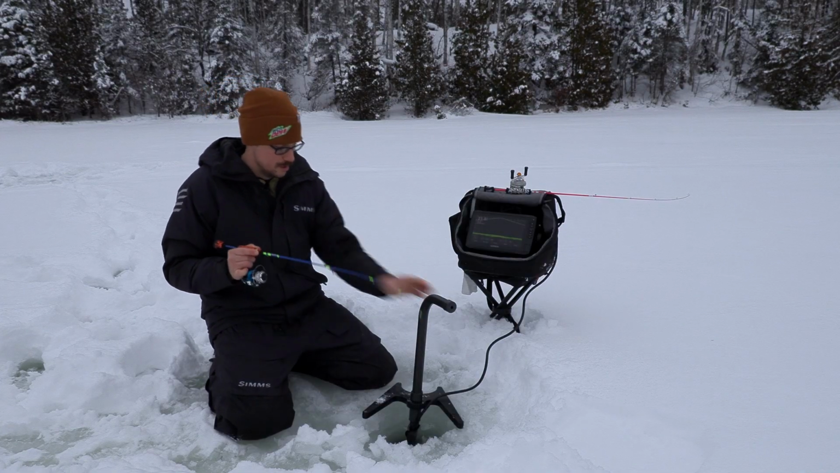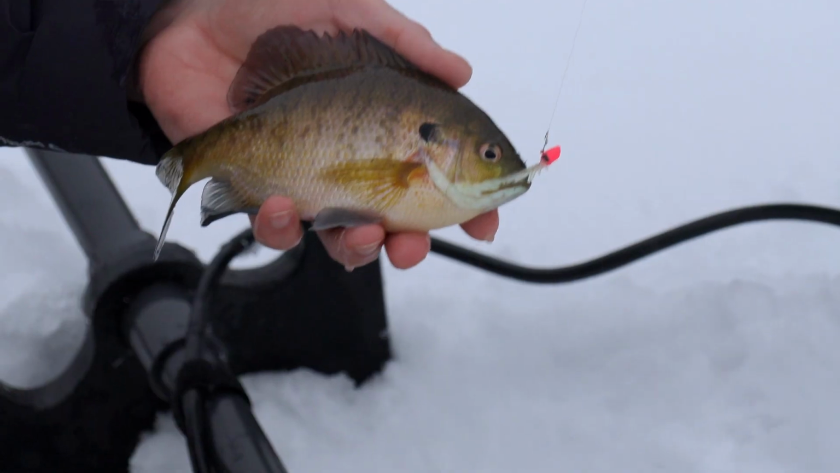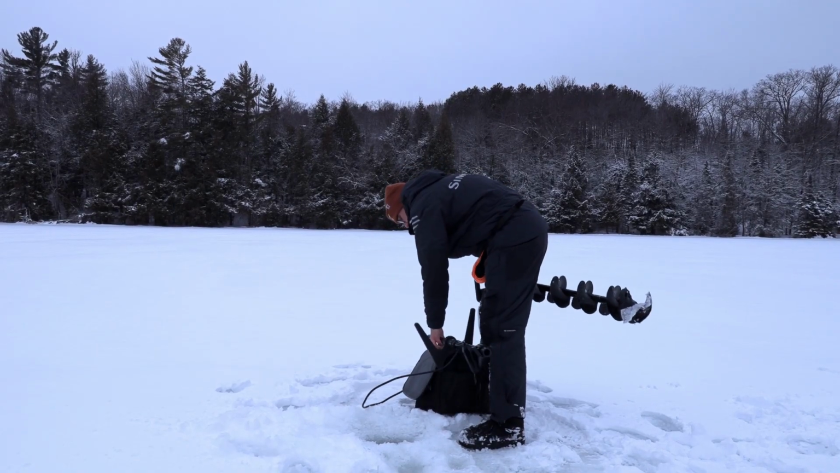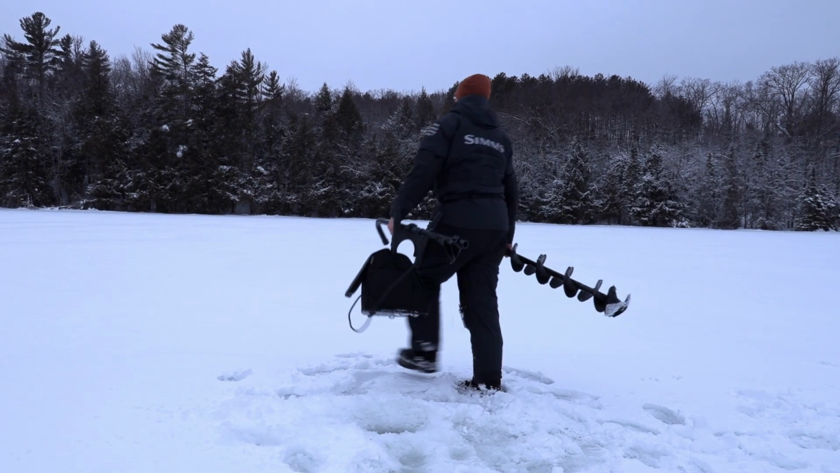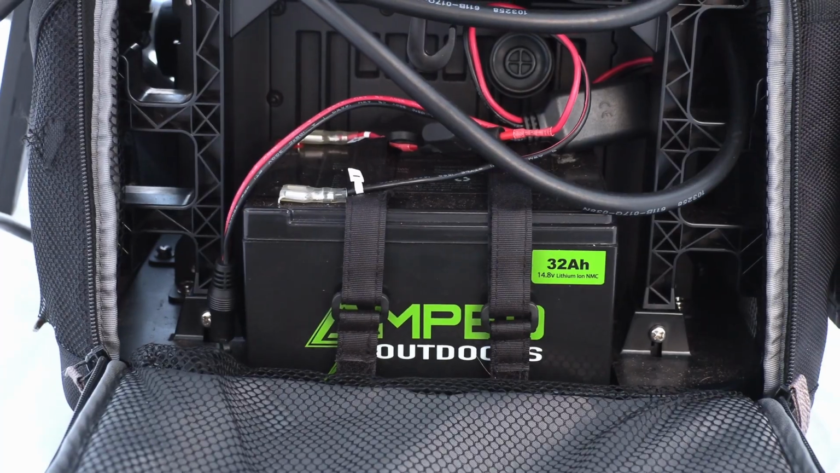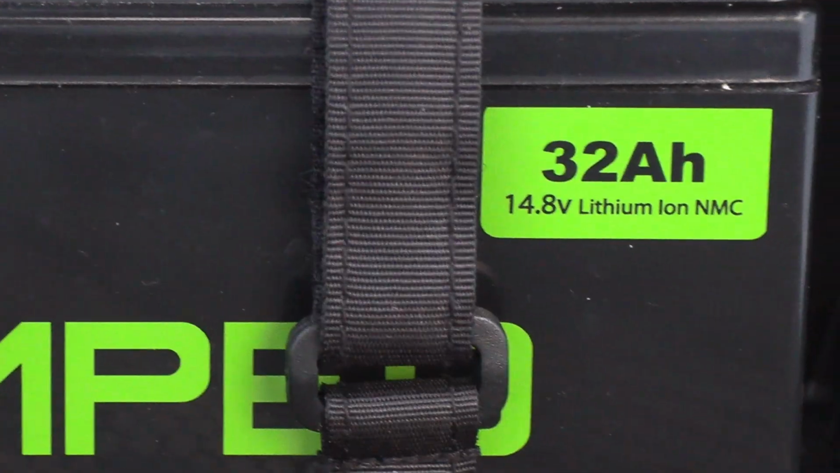I did manage to chase the skunk away with a few small ones, but I didn't come here for those. I decided to pick up and move to a different part of the lake. As you can see, live sonar is quite bulky and cumbersome to carry. I lightened the load about 3 pounds switching to a lithium battery. This battery also lasts about 3 times as long on the water.